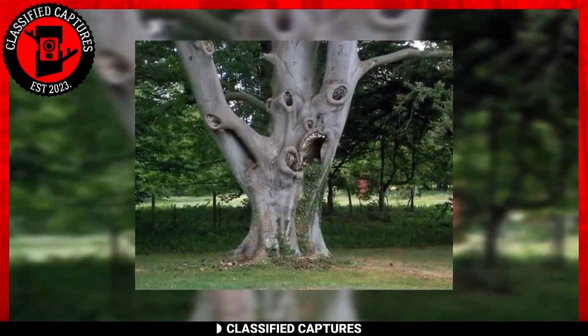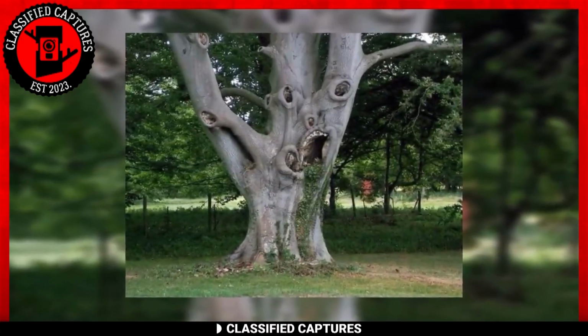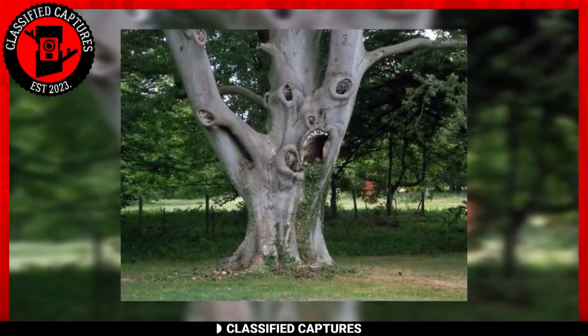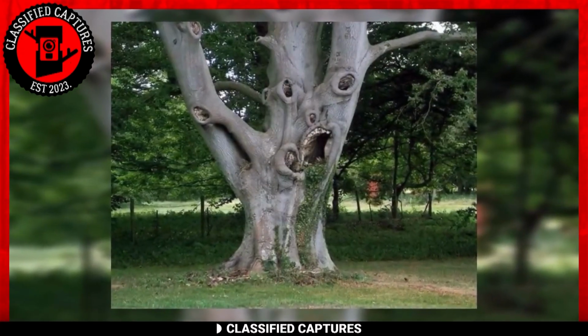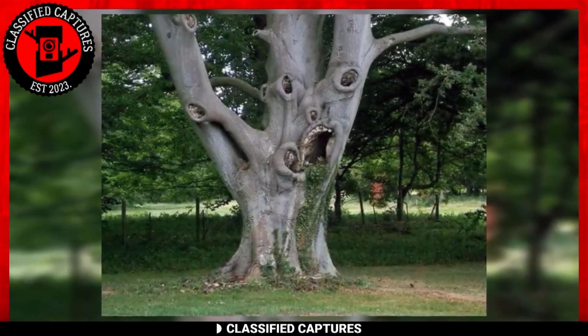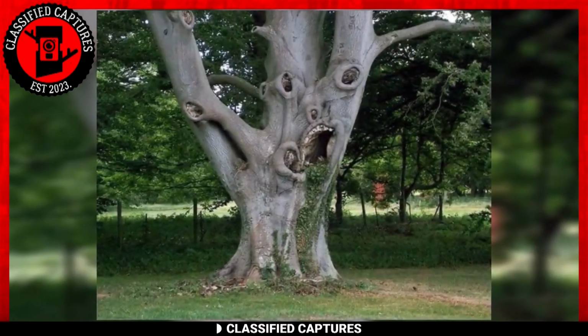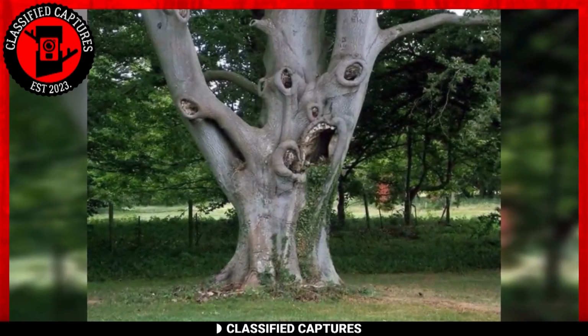But before we jump to supernatural conclusions, it's important to consider a psychological phenomenon known as pareidolia. Humans tend to perceive familiar faces in unrelated objects, like spotting shapes in the clouds. So in all likelihood, this is just a regular tree, albeit one that triggers our innate ability to find faces in the most unexpected places.